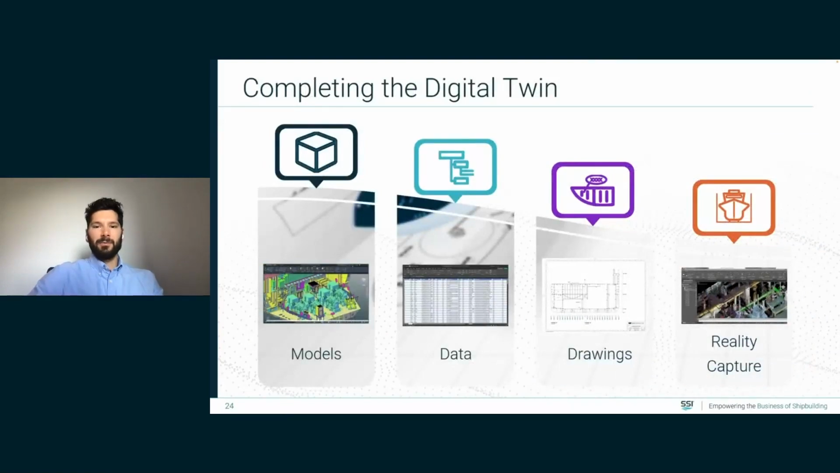And a bit more specifically, reality capture scan data is one of the last pieces of the digital twin, and we think of it as completing the digital twin in a lot of ways. So from models to data to drawings and now reality capture. To have sufficient information to serve the purpose for which the digital twin exists, it is a combination of those things. And in many cases, that as-built or as-is model data is the missing piece, and that's where reality capture comes in.